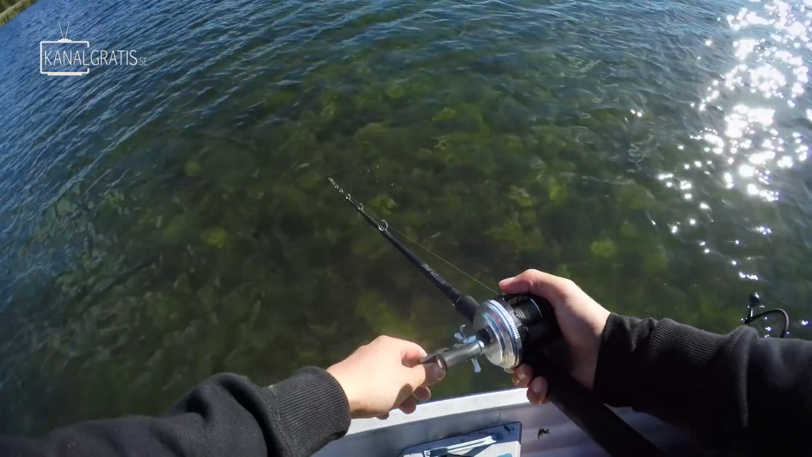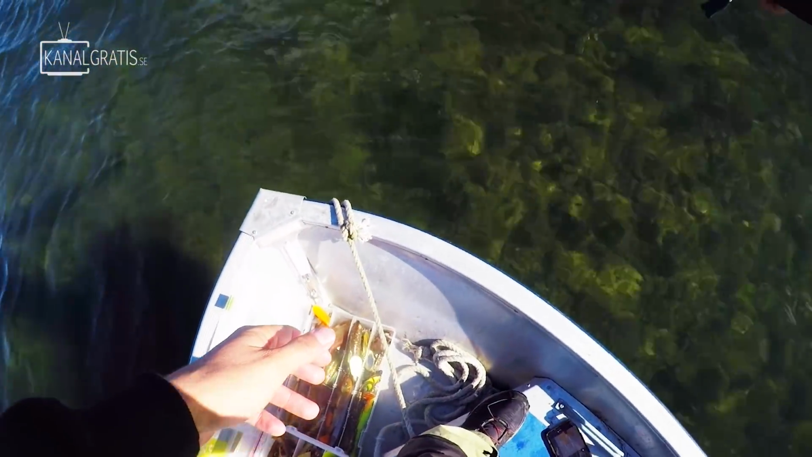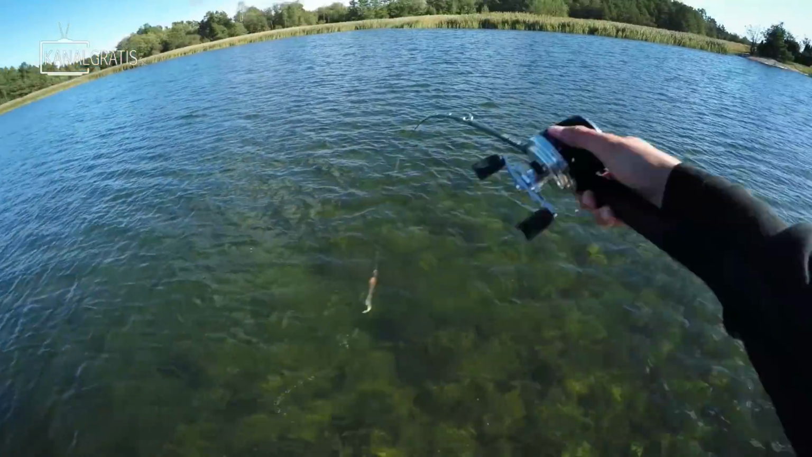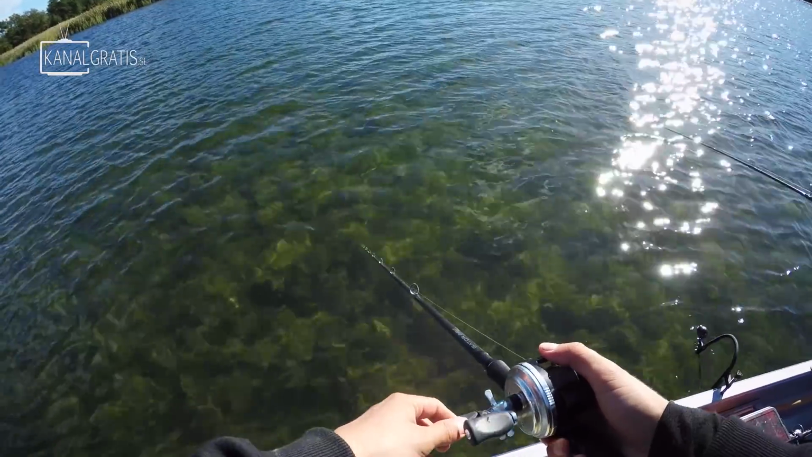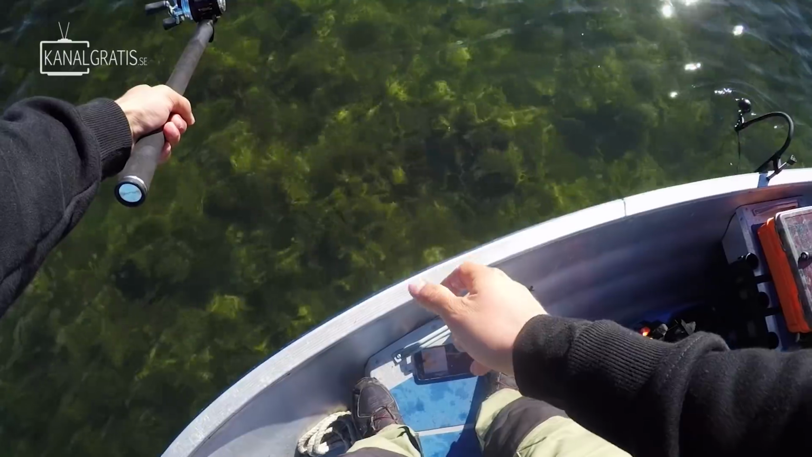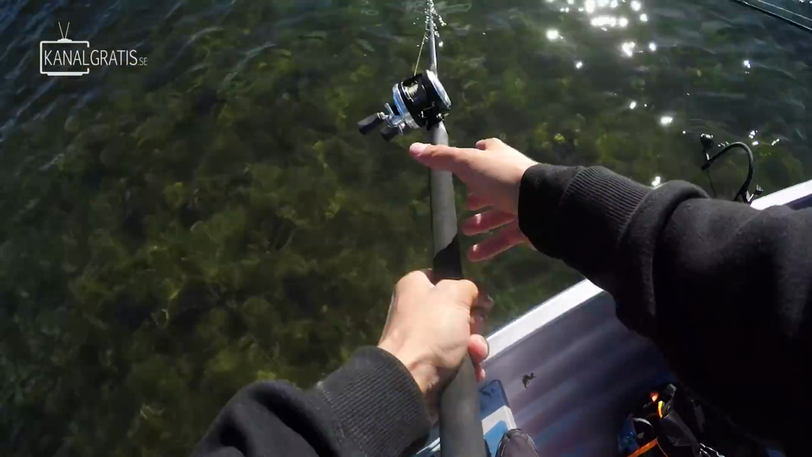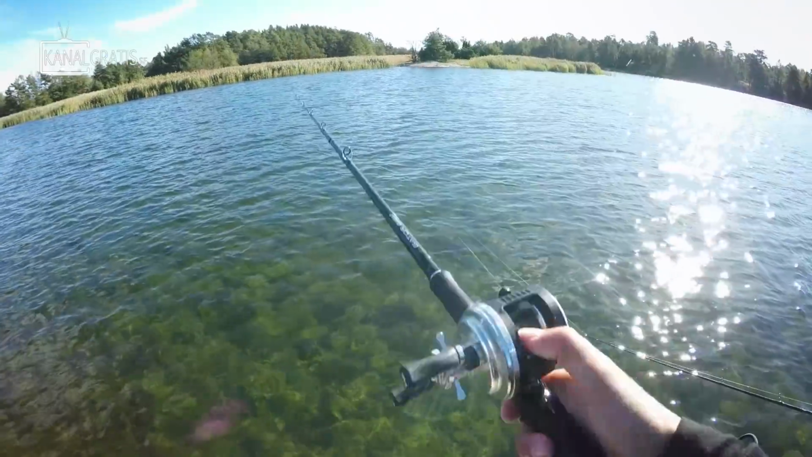Ooh, follower, follower, follower. Decent pike following my lure here. The super clear water. It's still there. Left hand figure eight. No, spooked him. I think this sun is probably not very good for the pikes at the moment.